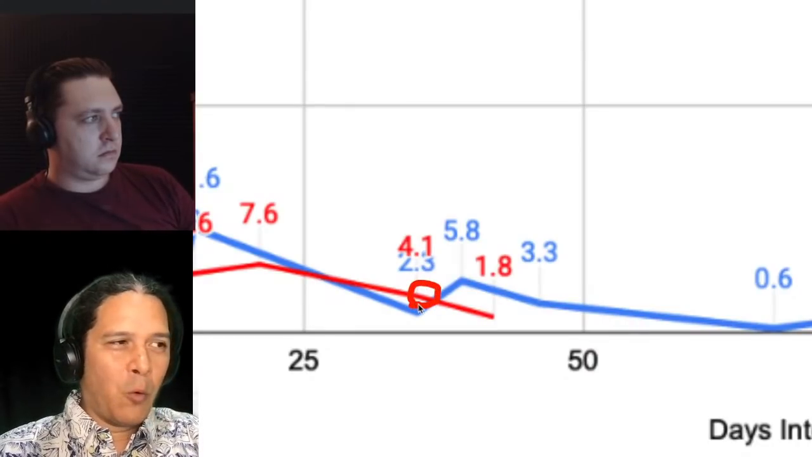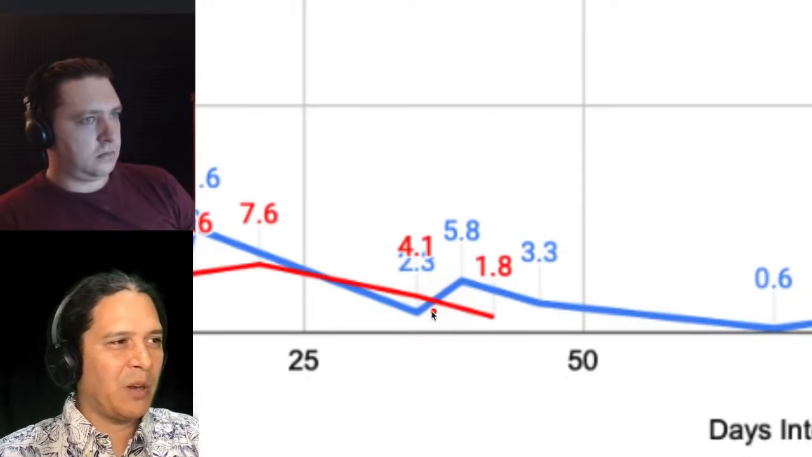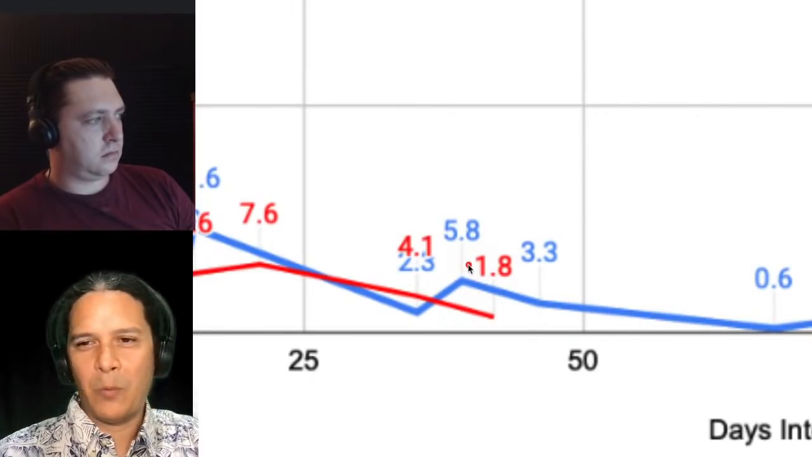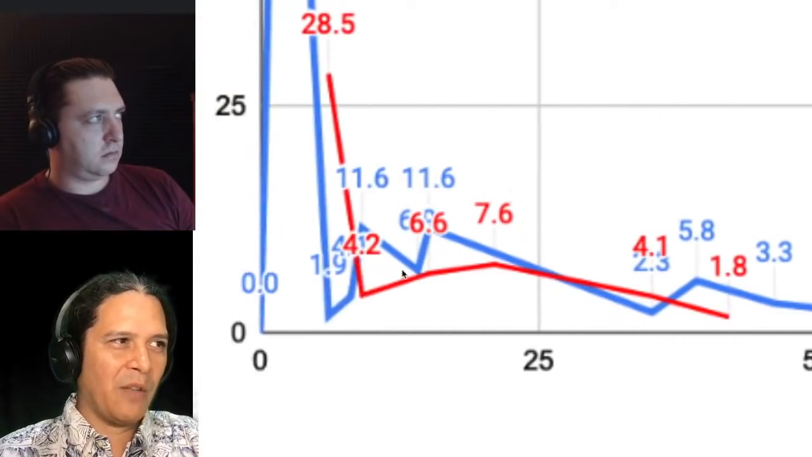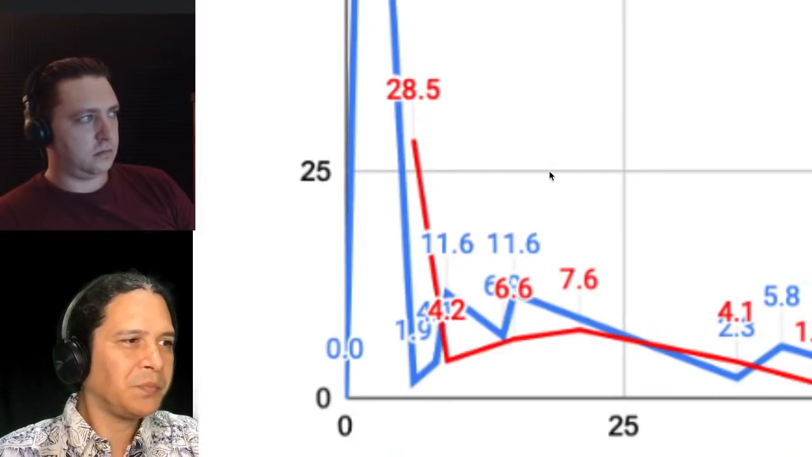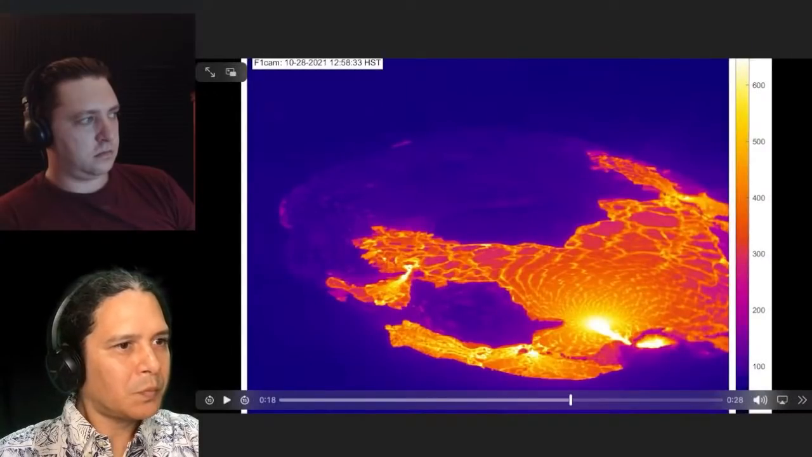Recently, in a 4, there's some error in here depending which values you go with. You might get a 3.3 value fairly recently for an interval that's a little bit longer. But with any error here, we're talking about 2, 3, 4 cubic meters per second. Somewhere in that range is where we are, as opposed to starting off earlier, where we're at least at 28 and likely peaking much higher at some point at the beginning of the eruption there. But following the exact same pattern in 2021 as in 2020.